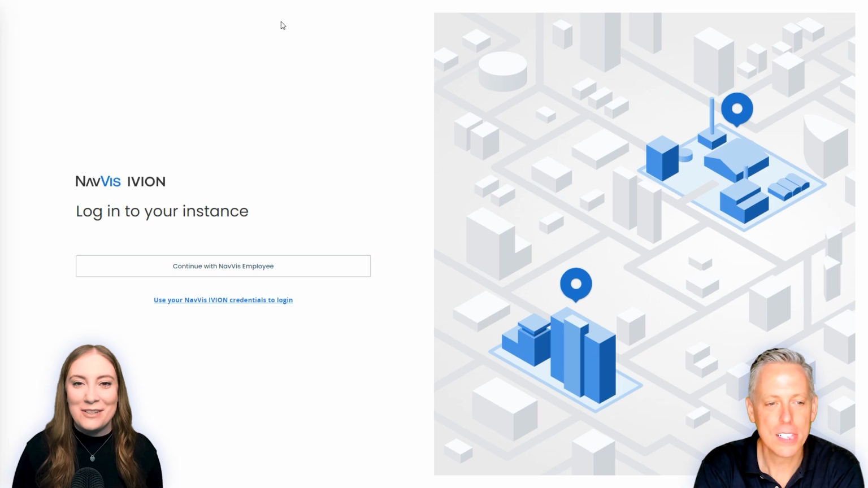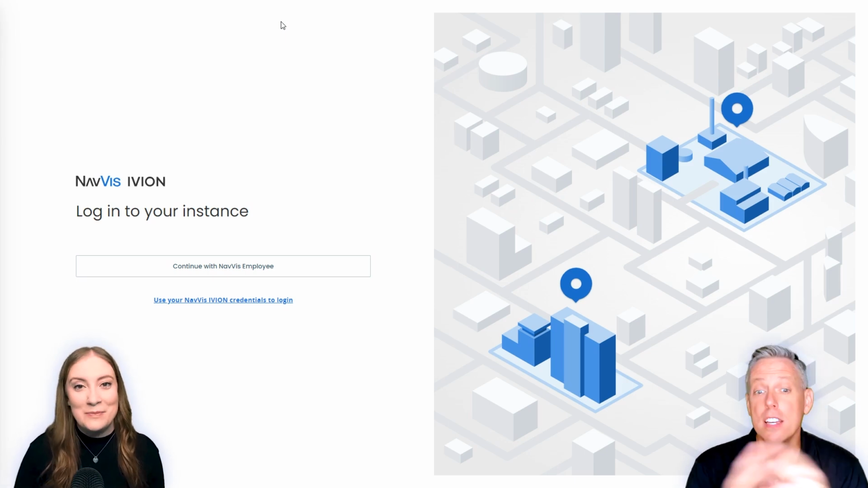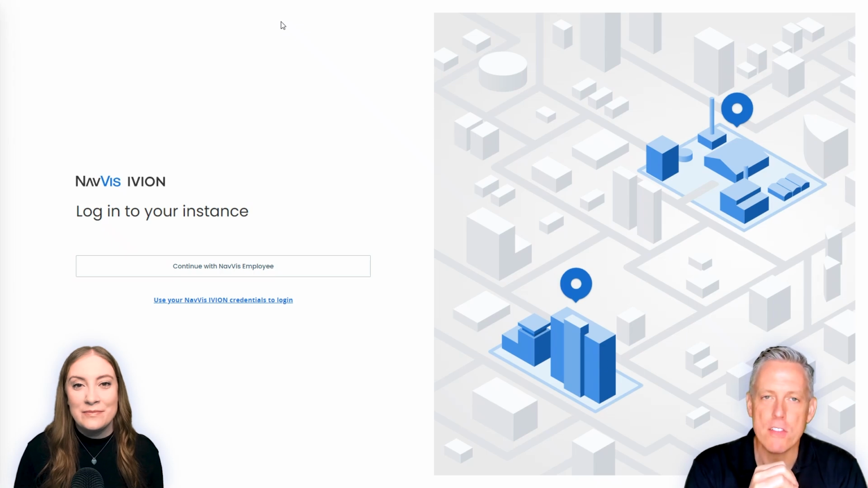Awesome. Well, let's get to the point then. Let's talk about what we're looking at here. So you mentioned NavVis IVION software. I'm guessing this is what we're looking at. Yeah, so this is the login screen for IVION. So IVION is cloud-based, so all you need is a device and an internet connection.